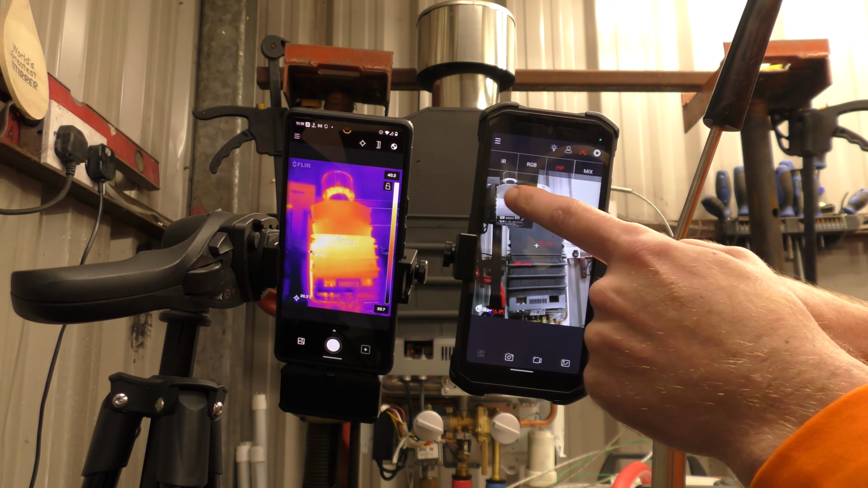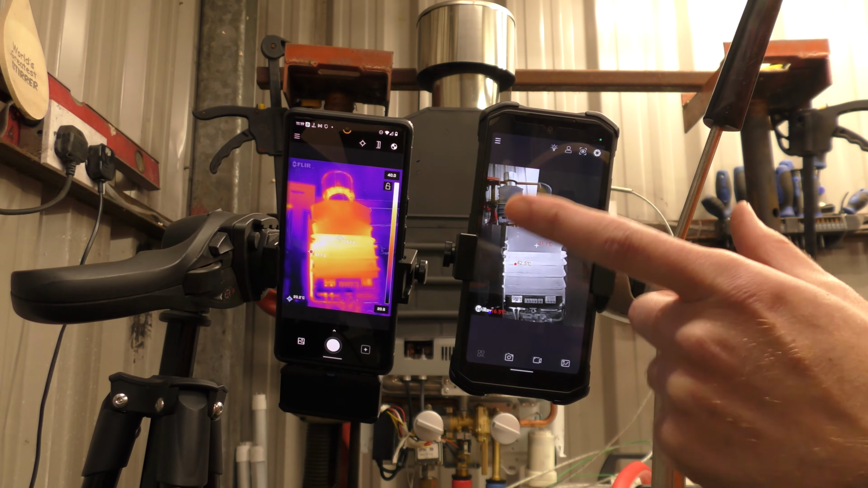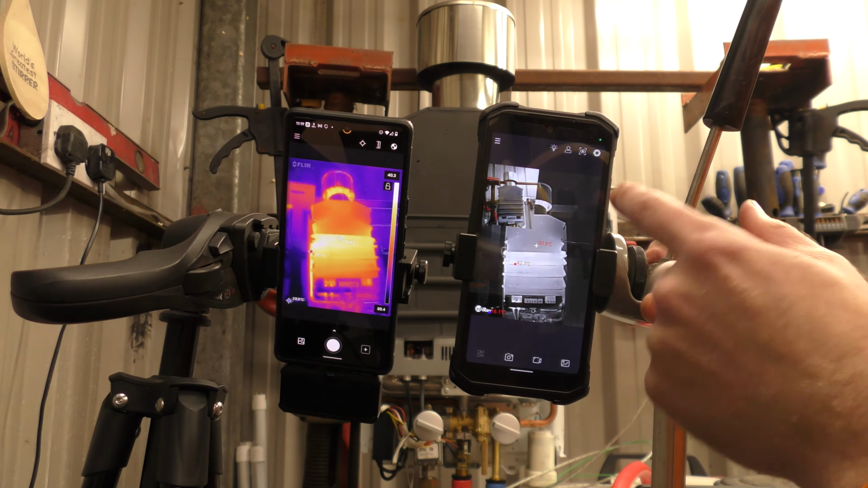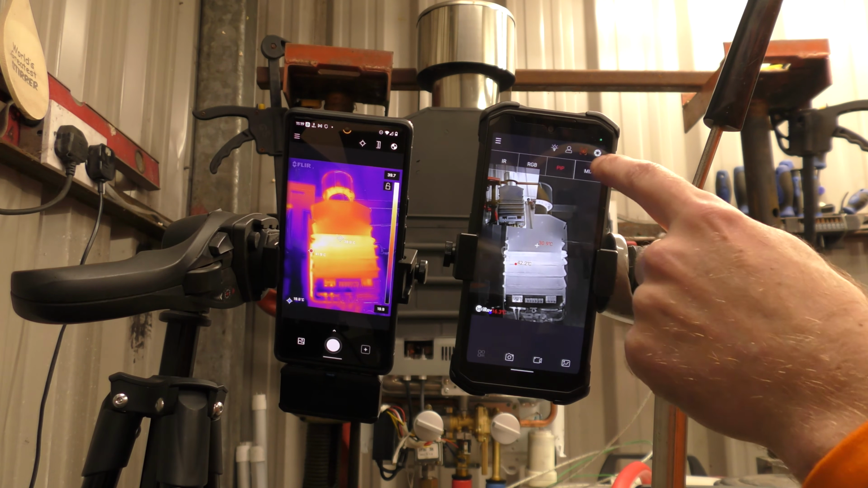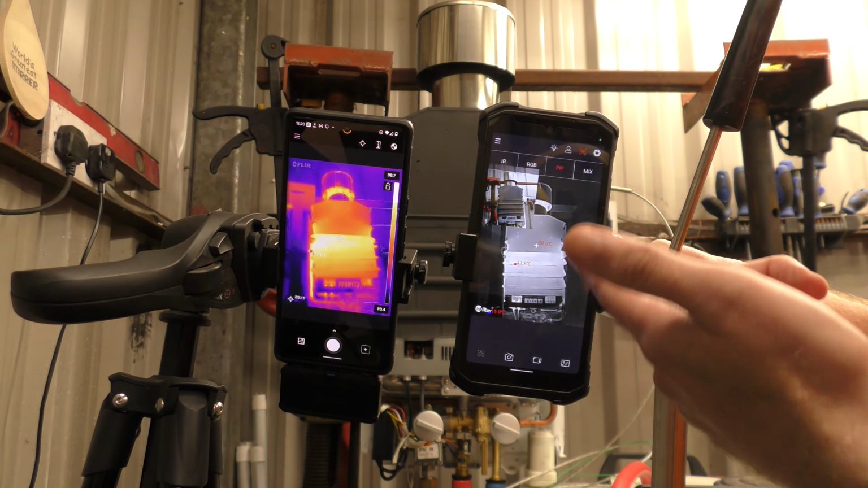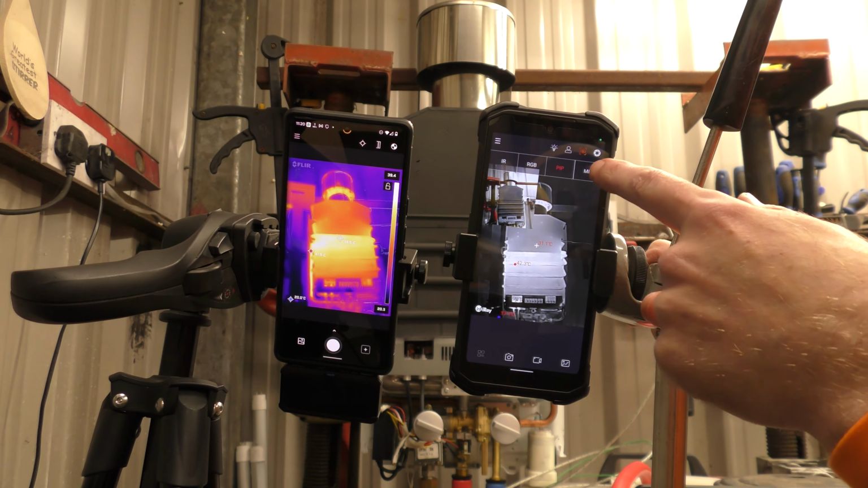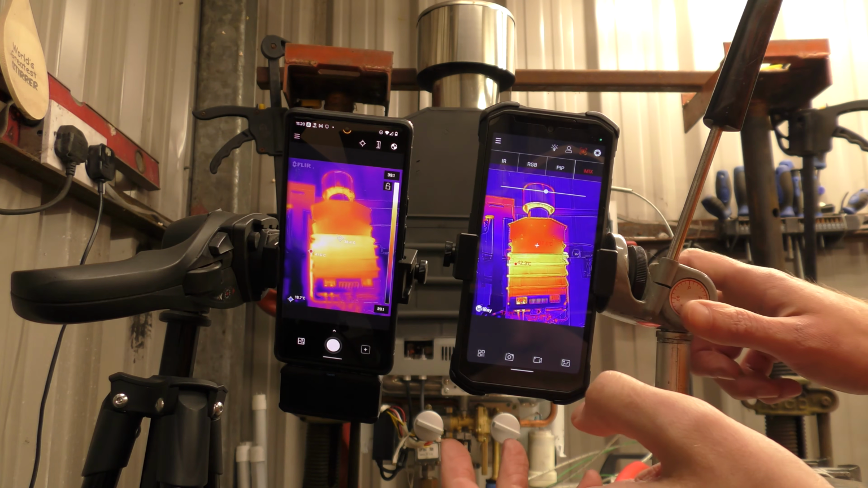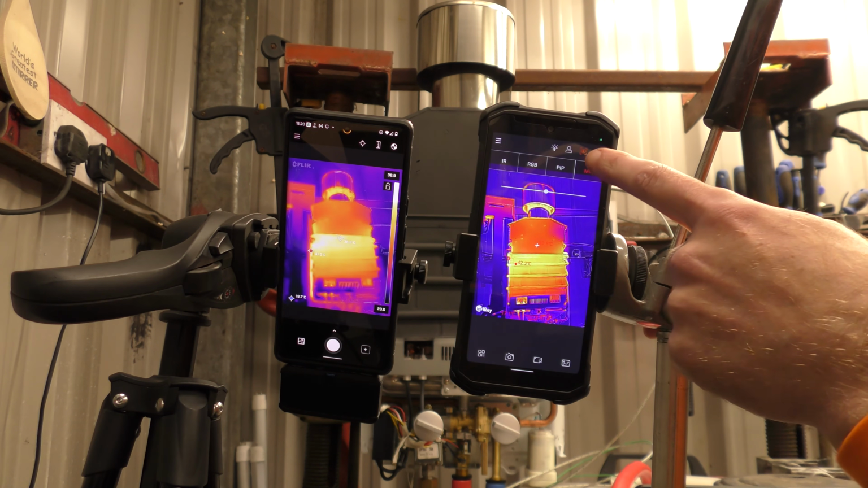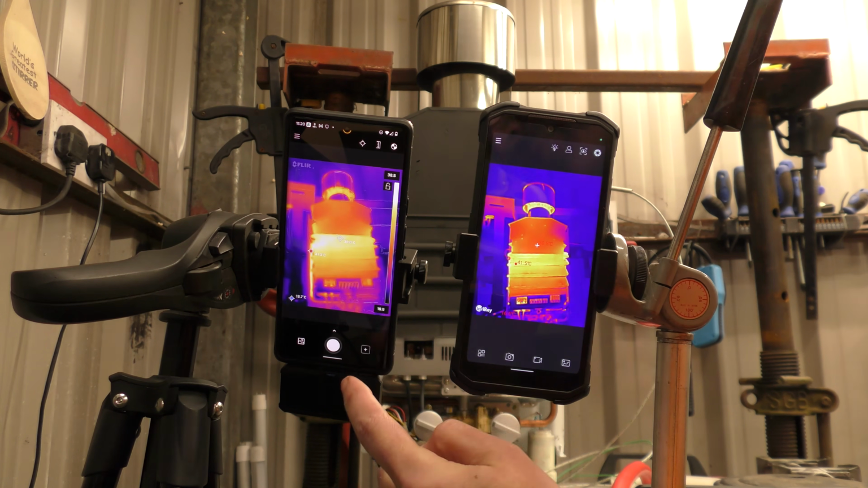Oh, you can change it. So you can have the big image be the thermal image and the small one be your picture-in-picture. I don't really see how useful that is. You can't change the rainbow palette; it's always black and white for the picture-in-picture. I say sometimes I don't particularly use the mix, because the resolution is so high that generally I can see what it is I'm looking at.